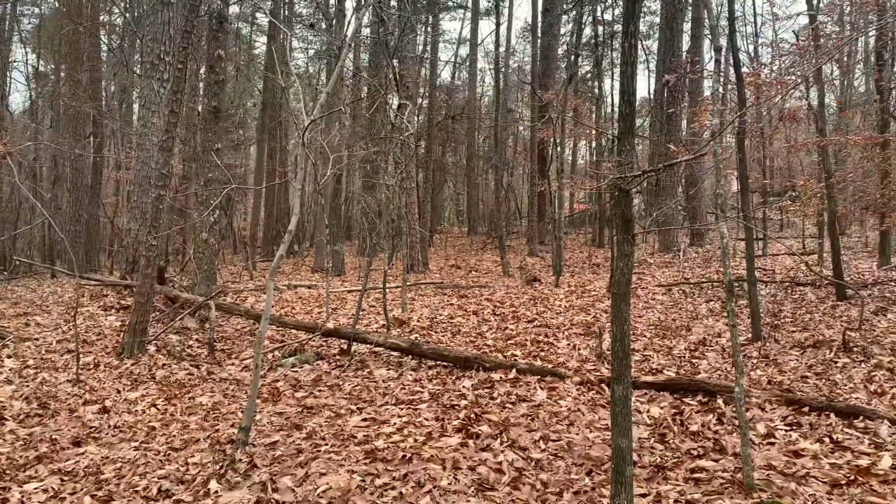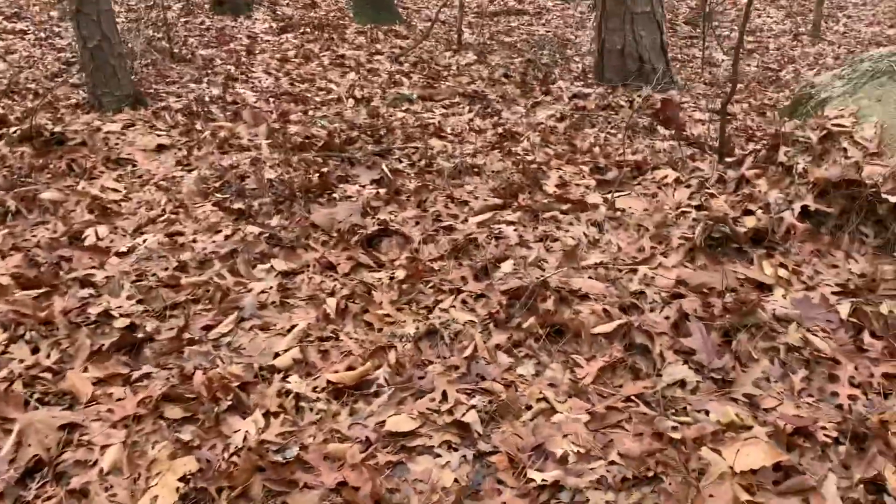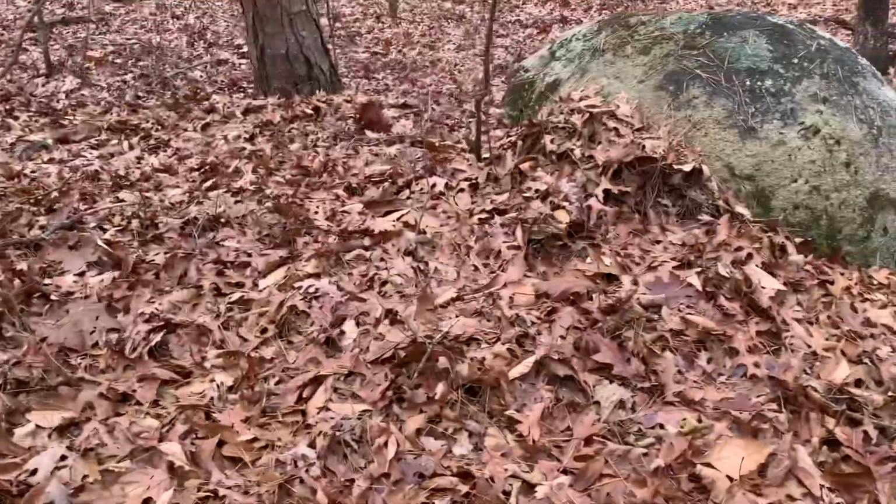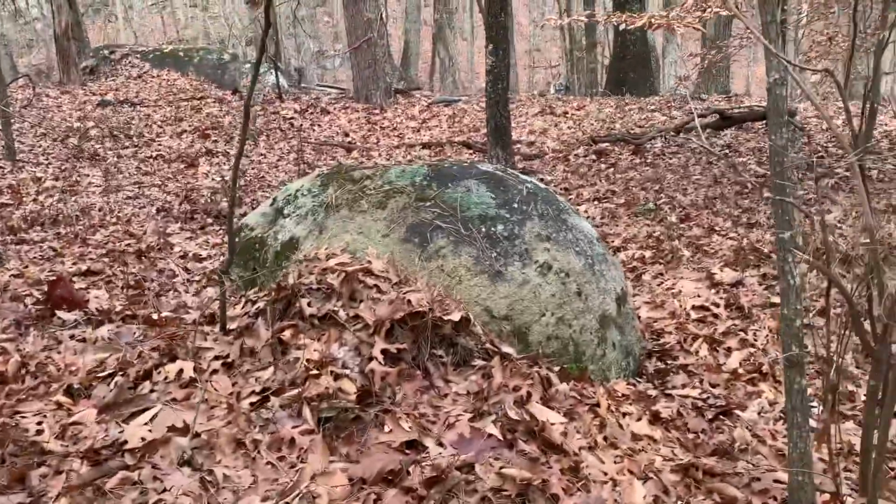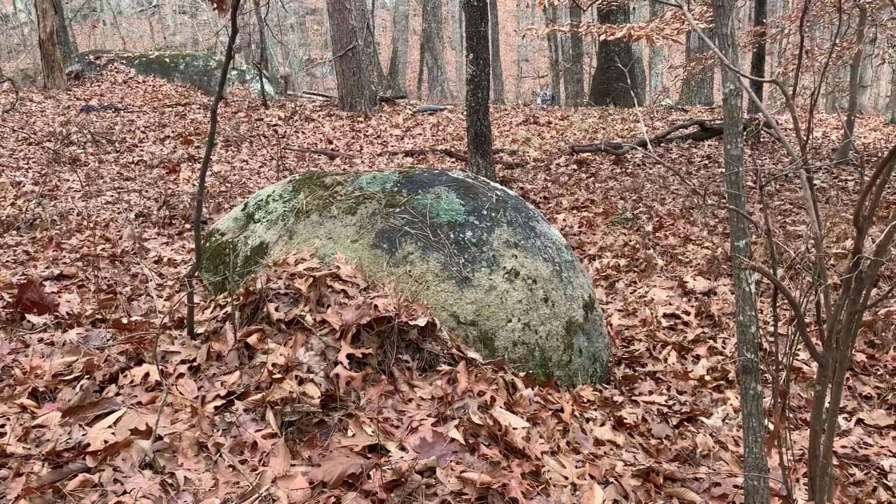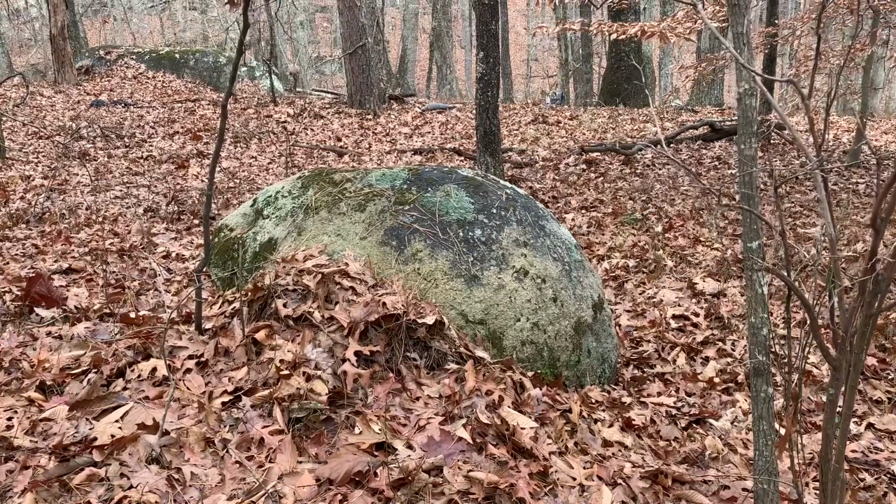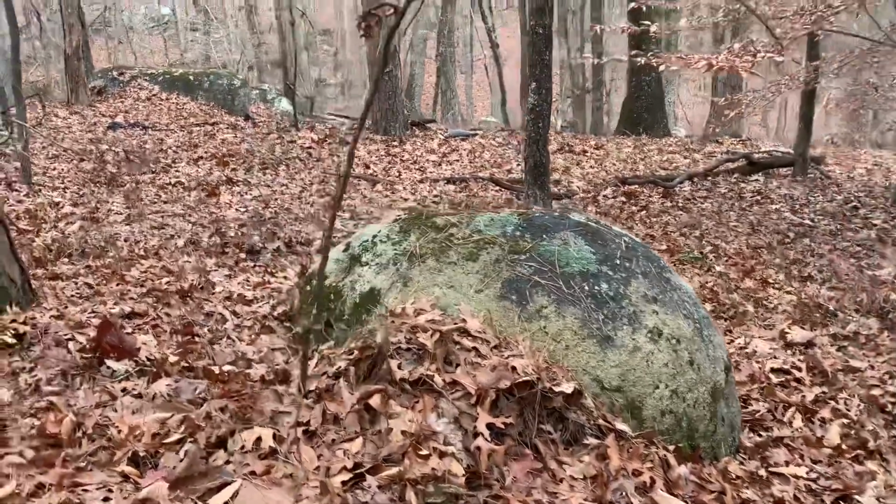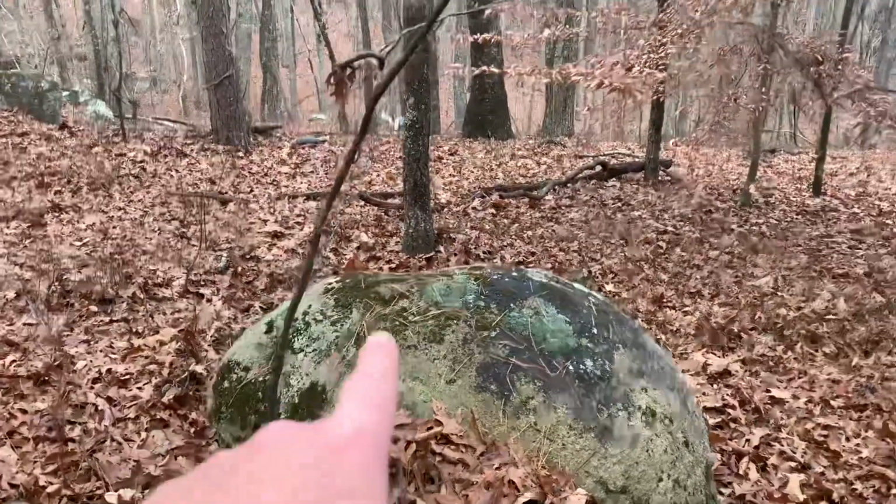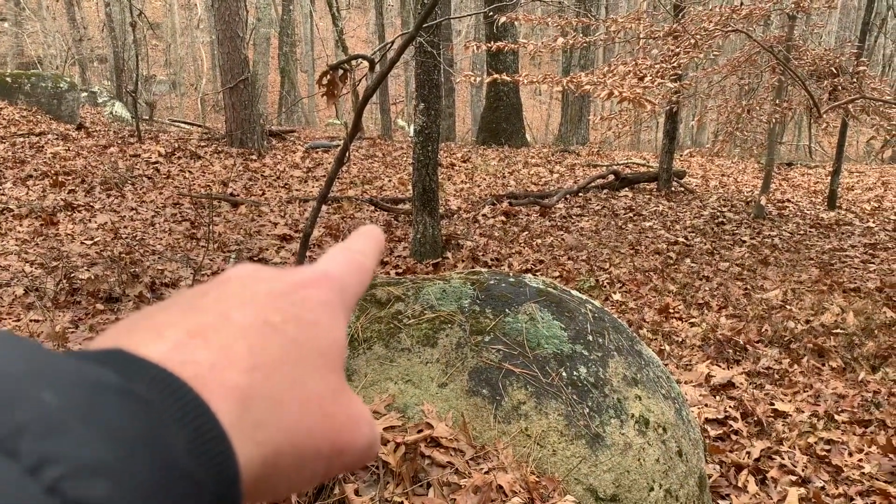So what it looks like to me, and it's a little confusing, I know, because of the way thermals work. Something may show up hot and then something else comes into the frame and then it shows up hotter than the other object and they change colors. But what it looks like to me is it's probably back there behind the rock a little bit.